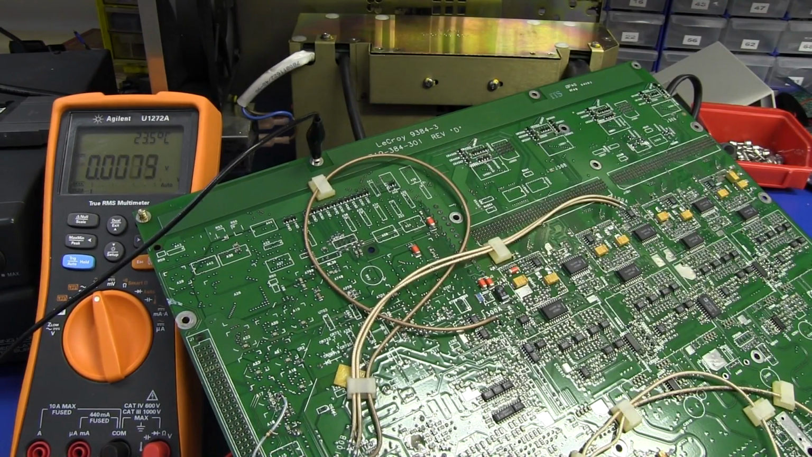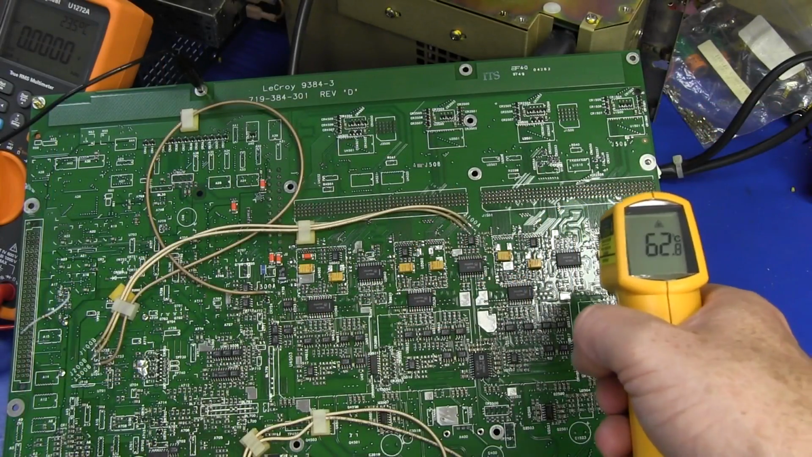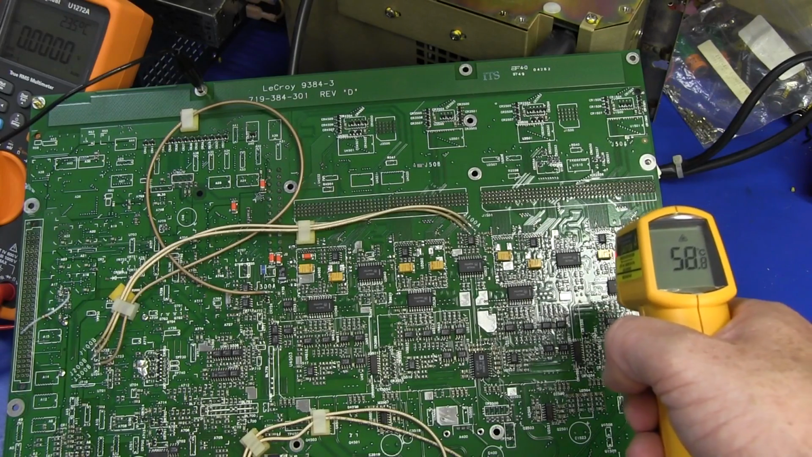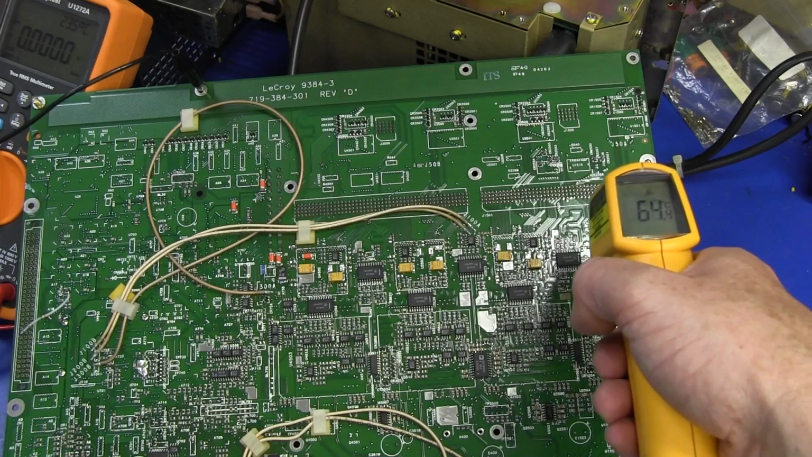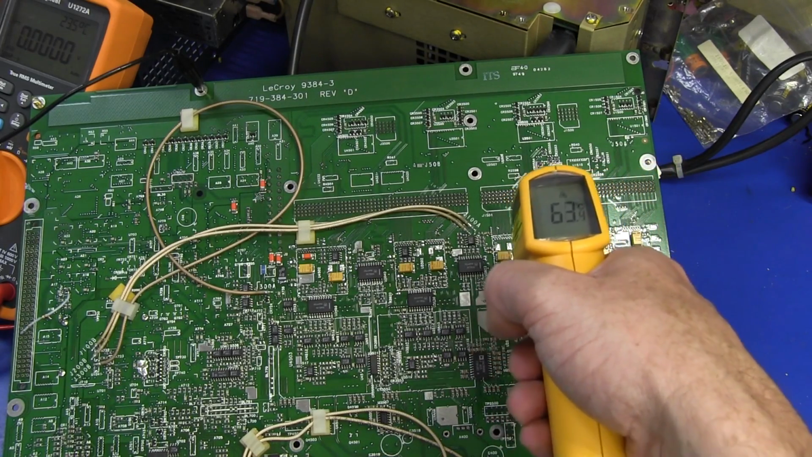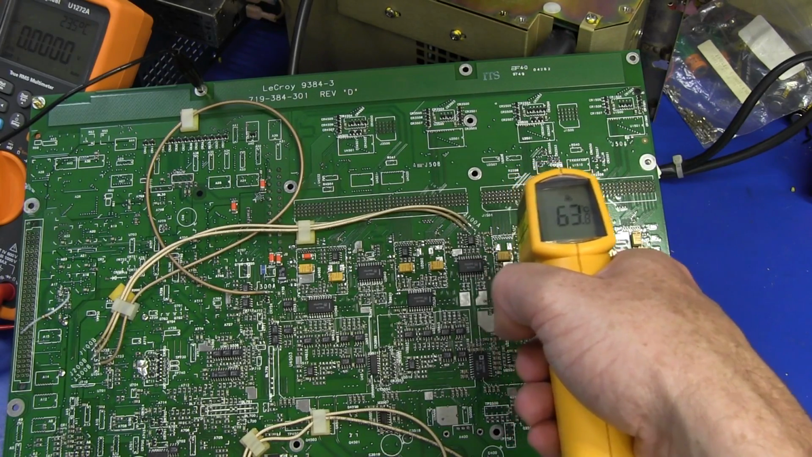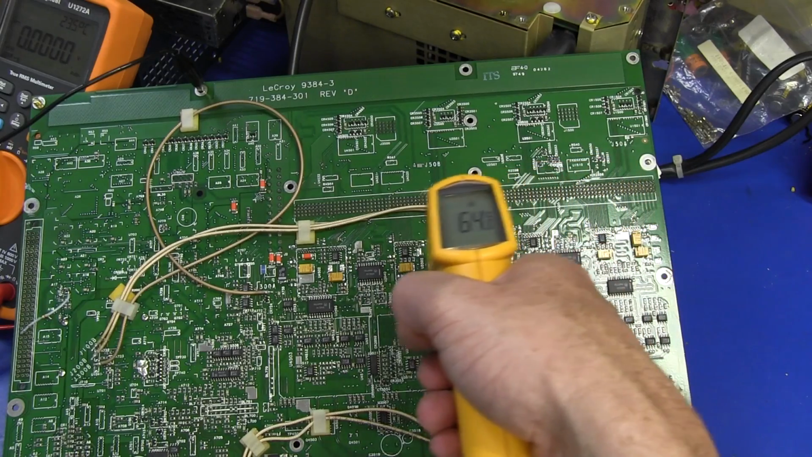What does that tell you? Nothing, essentially. Now if we scan over the board with our IR thermometer again, we can have a look: 61, 63, it sort of peaks out at 64, 63, similar sort of peak at 65. So there's nothing in that really.